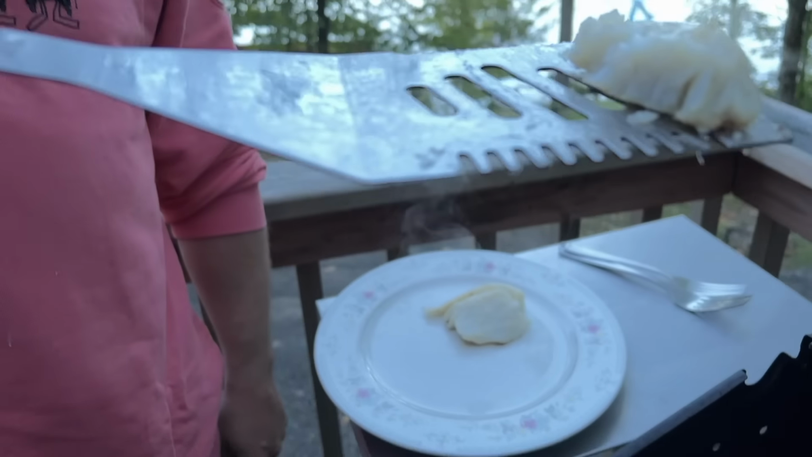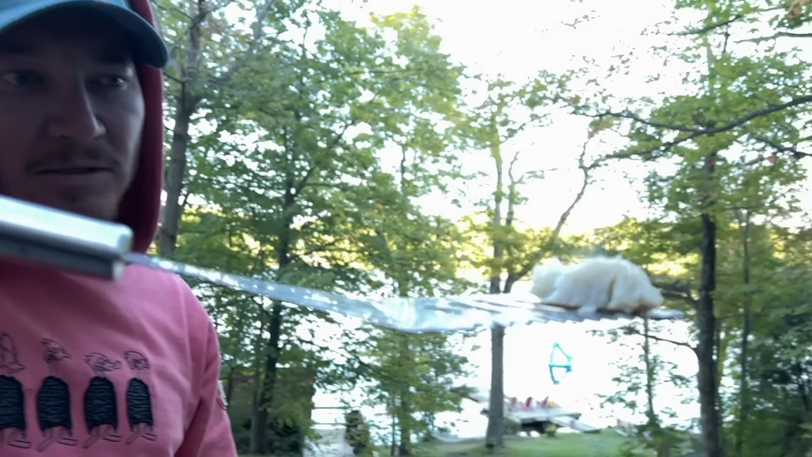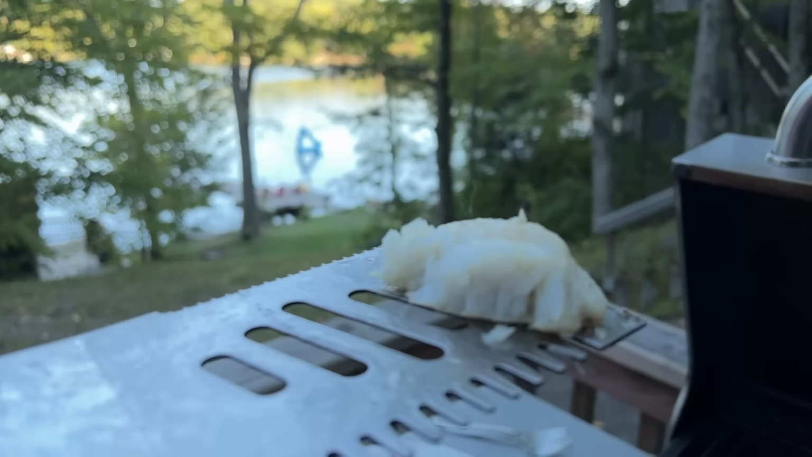That is egg white. Smoke coming off that. Oh my god. Nicest freshwater fish in the world.